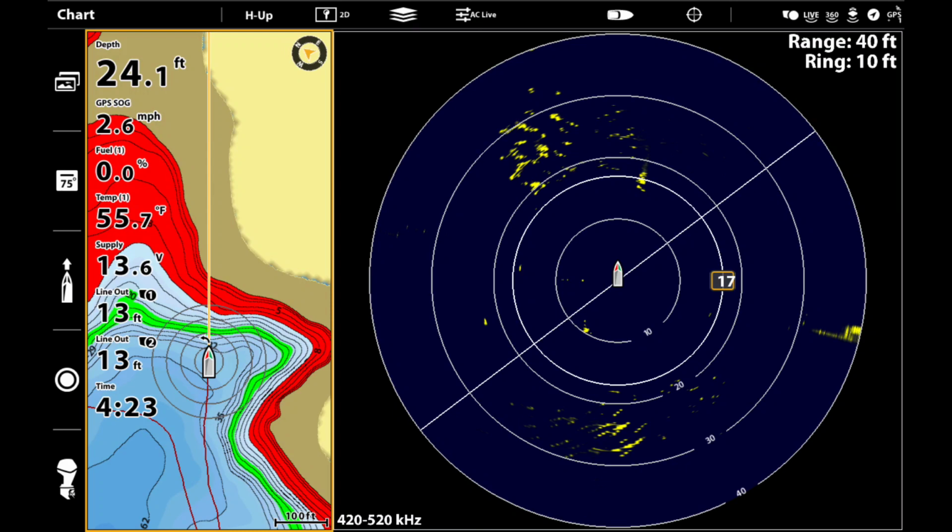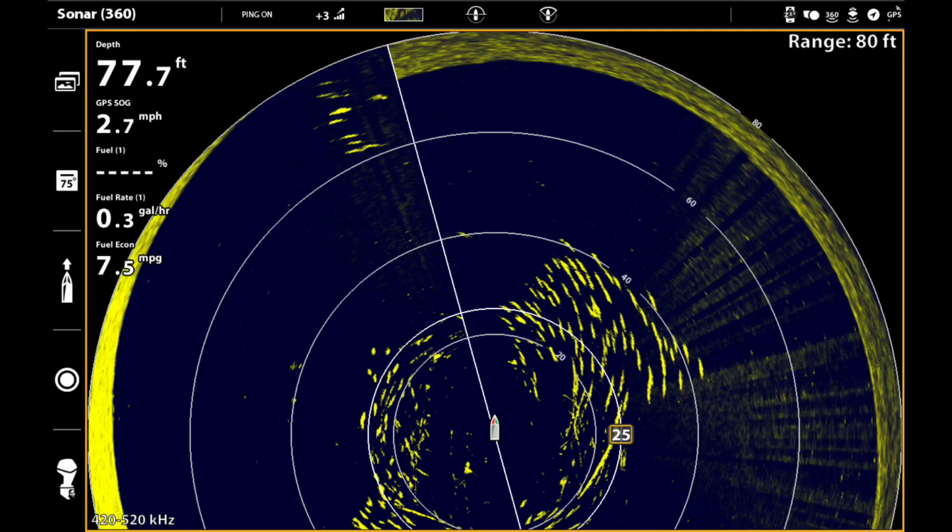Then sometimes I actually do full screen on Mega 360, and basically it just gives a better representation of what's coming up, because I don't care what's behind me, because I'm getting that with down image, with side image, and with Mega Live. So in this particular shot, I'm over a school of fish, but I also have some fish coming up about 70 to 80 feet in front at about 11 o'clock. So I was able to change course and actually go over those fish because of the Mega 360.